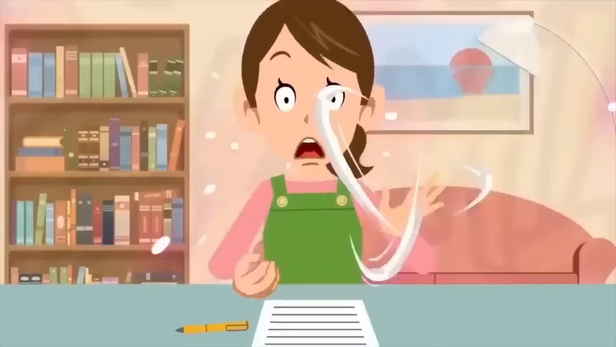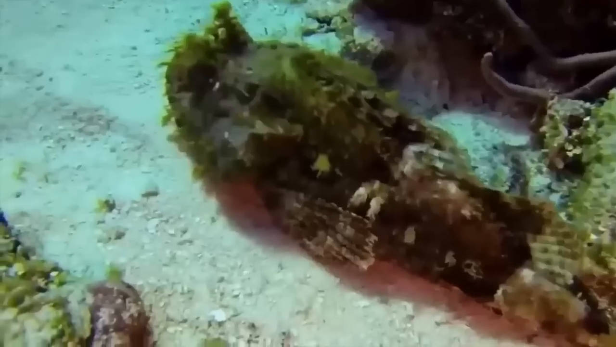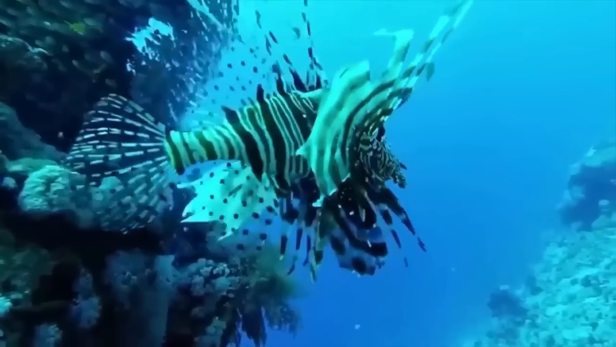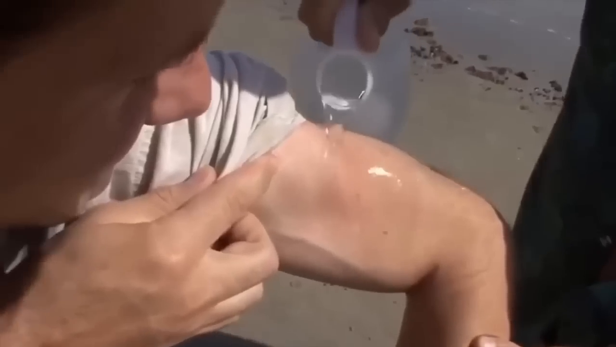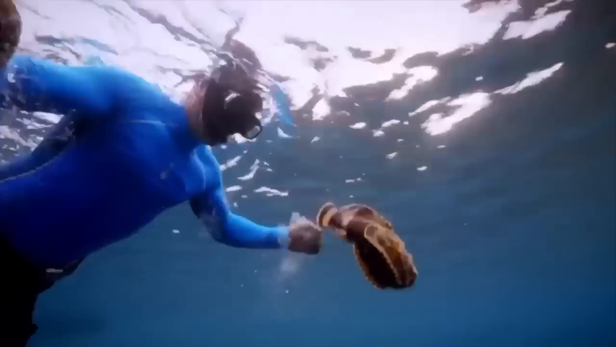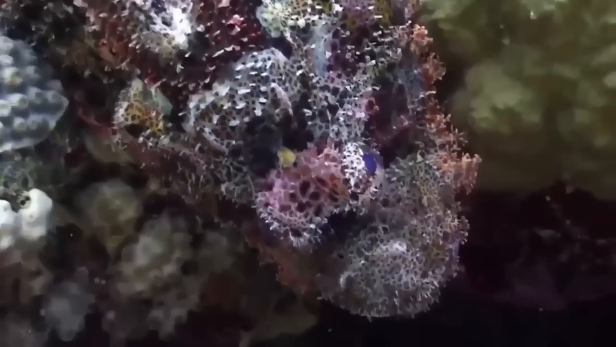If you thought getting a paper cut was painful, wait until you hear about the stonefish. This little fish may not look like much, but it packs a punch with its venomous spines that can cause excruciating pain, paralysis, and get this, the venom is so potent that victims have been known to beg for amputation just to stop the pain. So next time you're out snorkeling, be sure to watch where you step, or you might end up with a nasty surprise from the deadliest fish in the world, the stonefish.